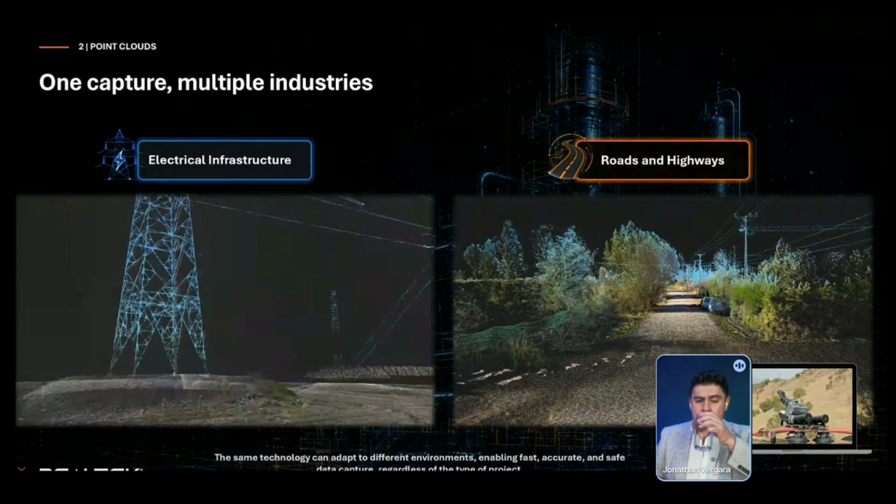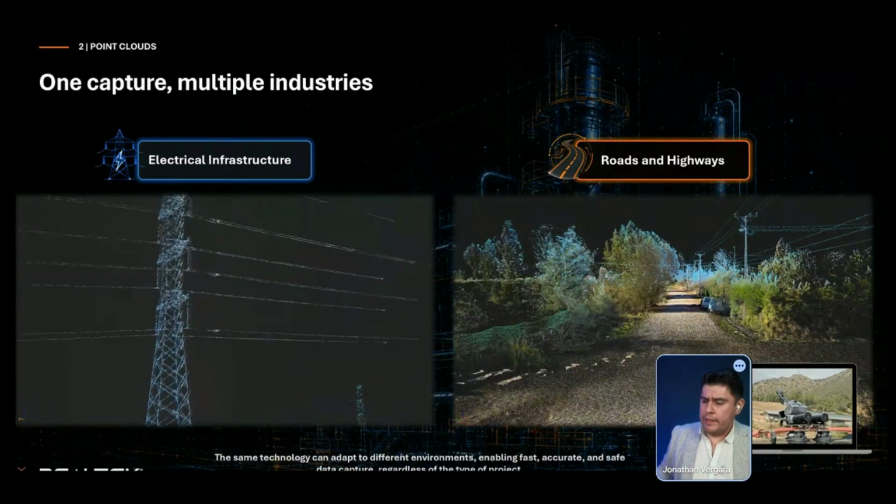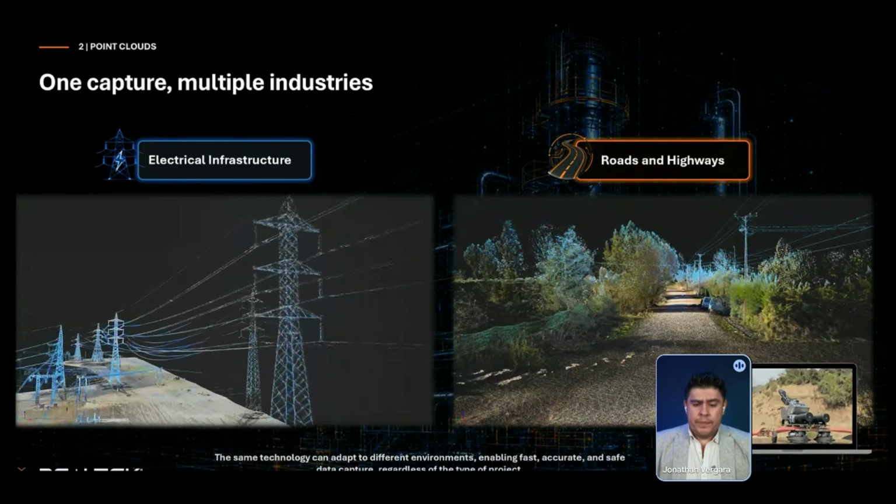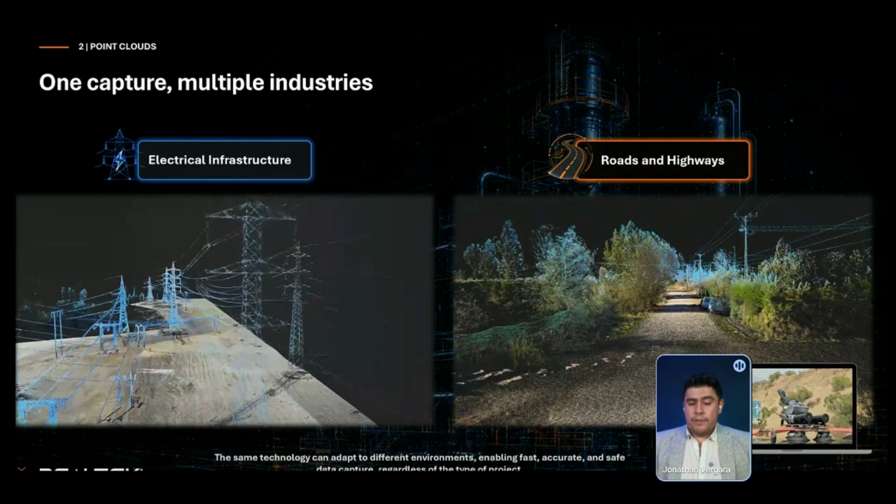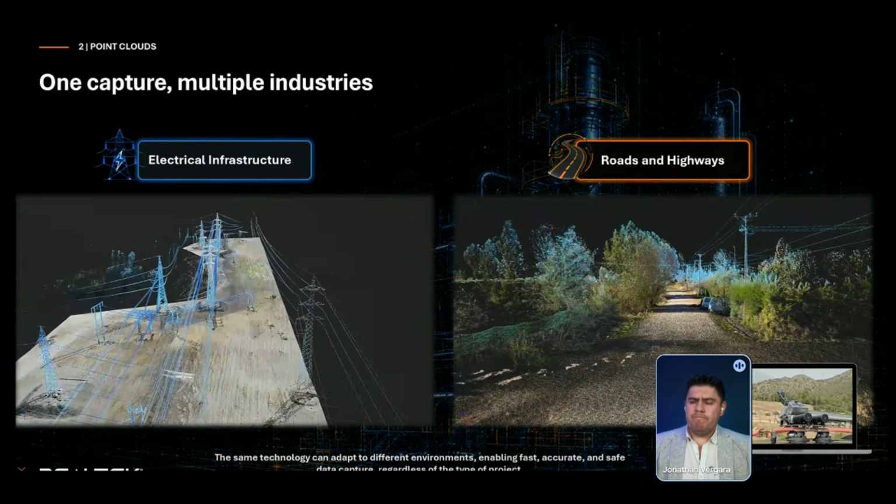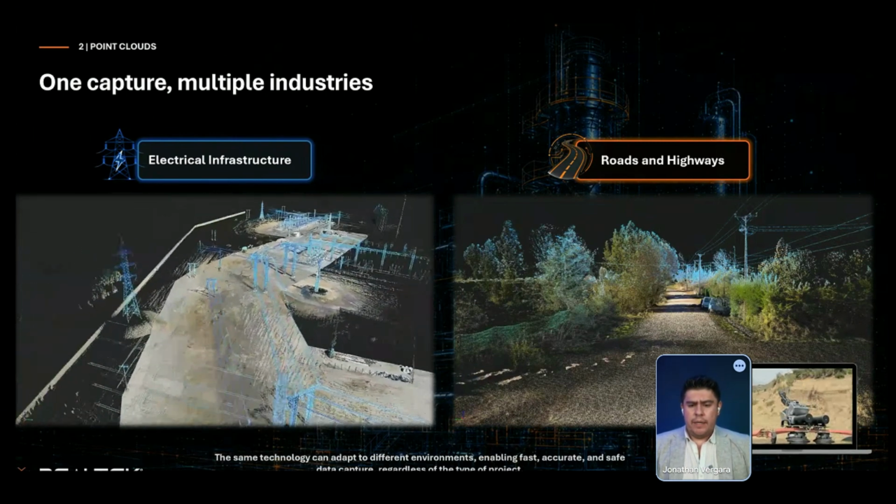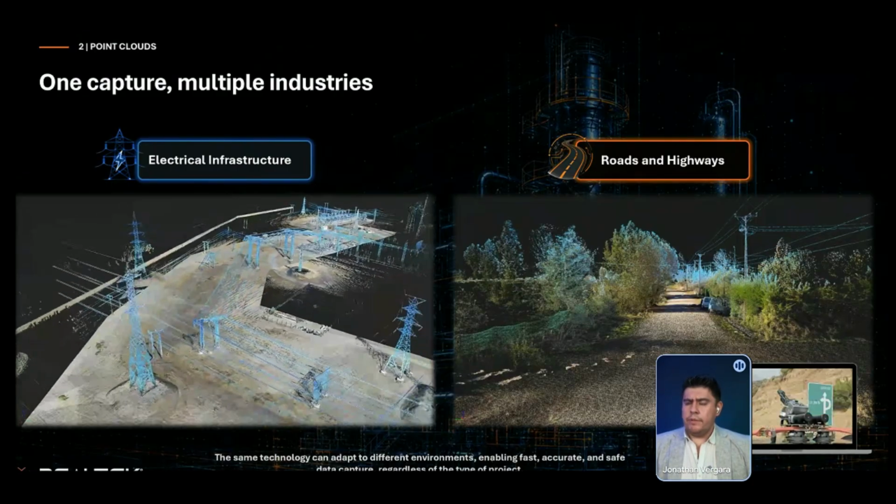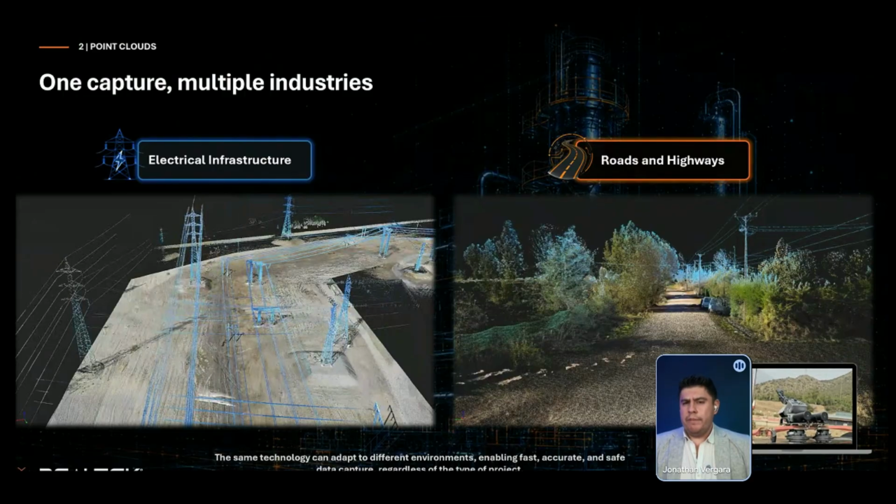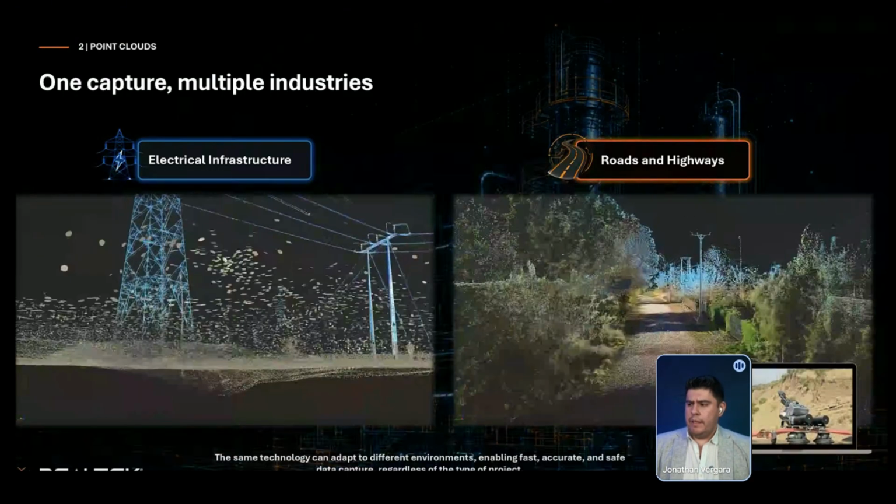Here we have some examples about this technology. For example, in the first video, you can see an electrical substation, sorry. The length of this line was around 4 kilometers. We surveyed this information in 2, maybe 3 hours, and the data was 4 gigabytes.